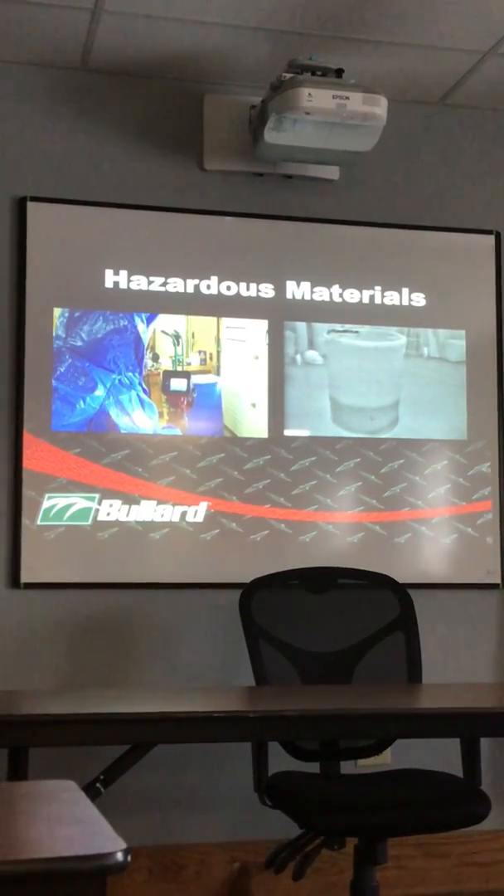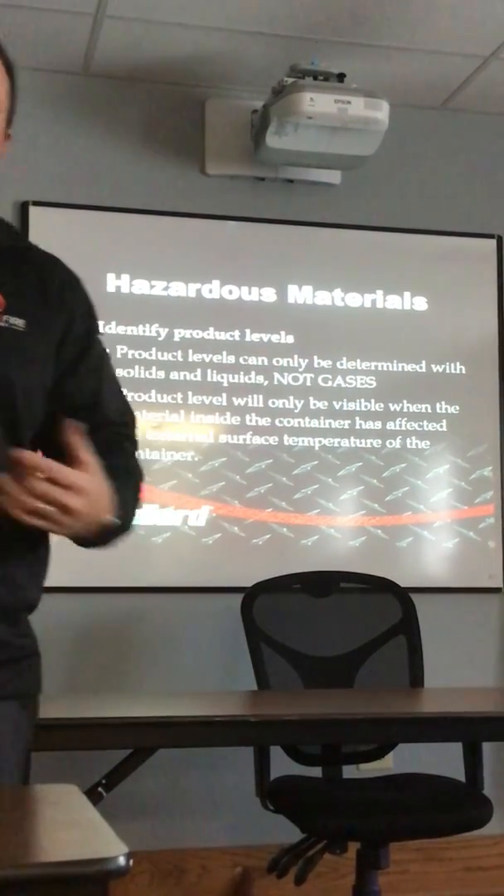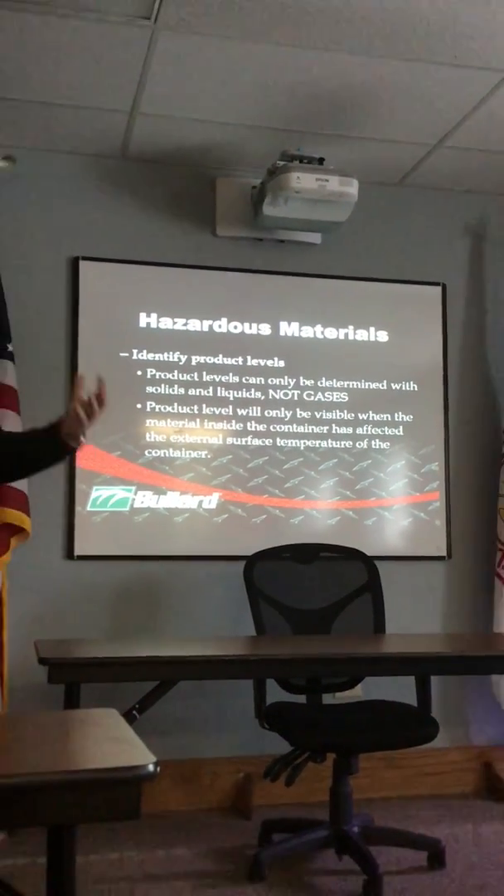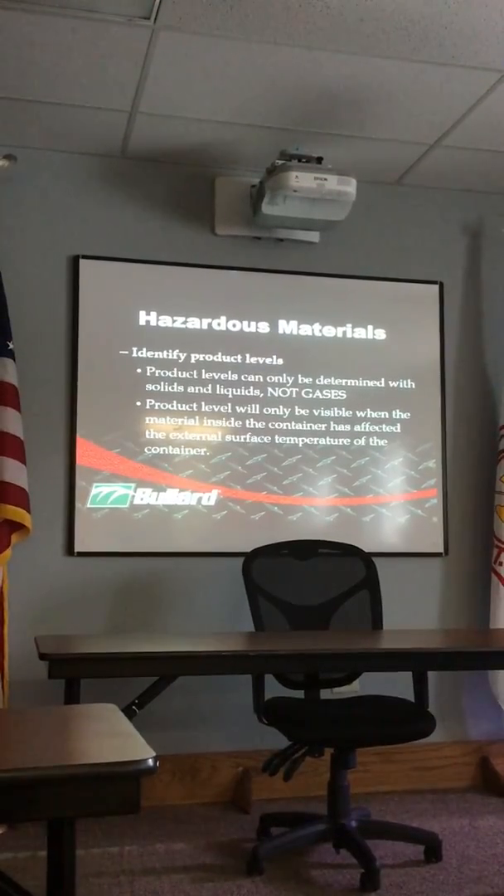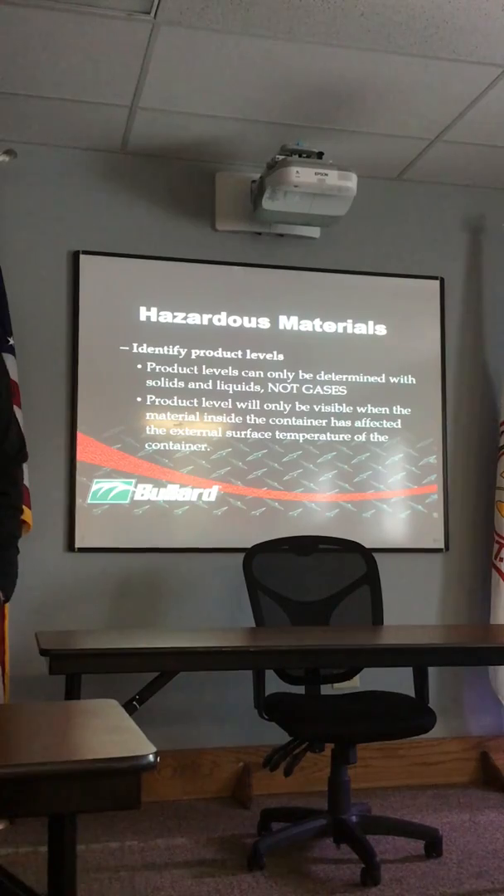Hazmat, you can use it for hazmat. However, the product has to be either in a solid or a liquid state. It can't be in a gaseous state. The thermal imager won't pick it up in a gaseous state. And whatever the product is, it has to affect the external temperature of the container as well.